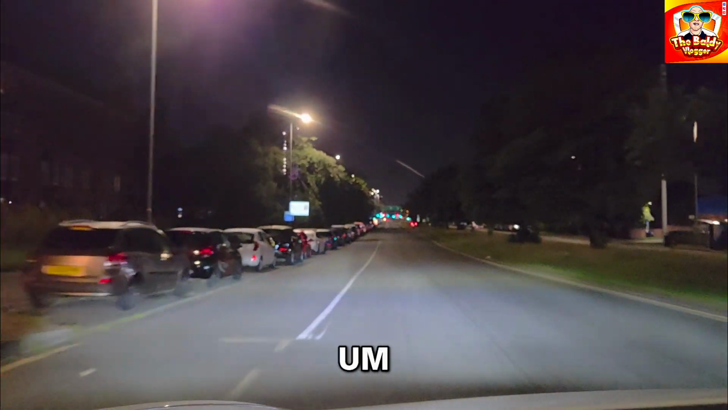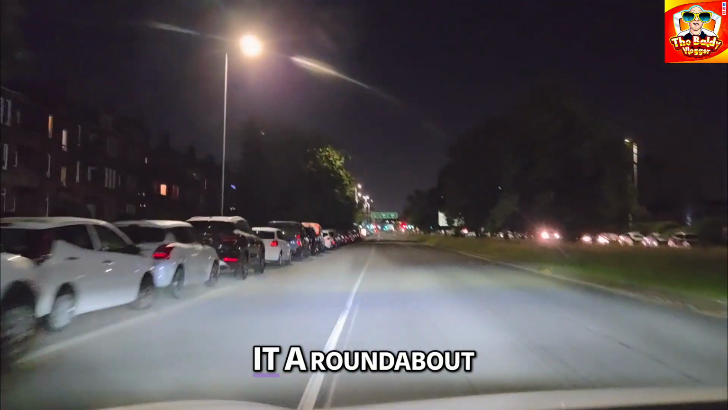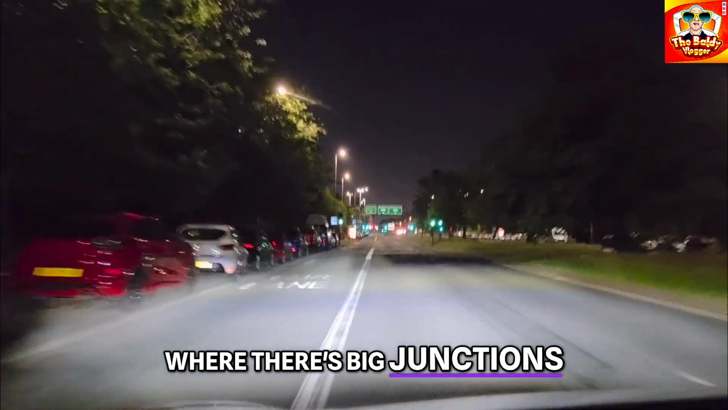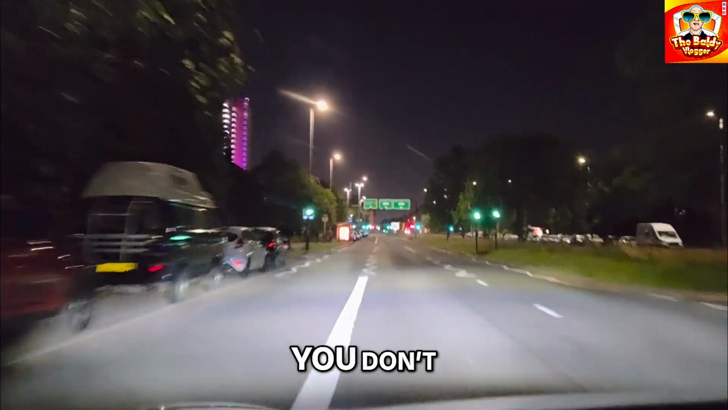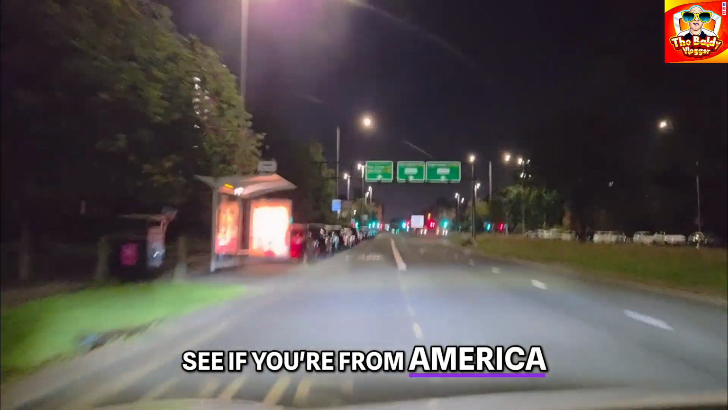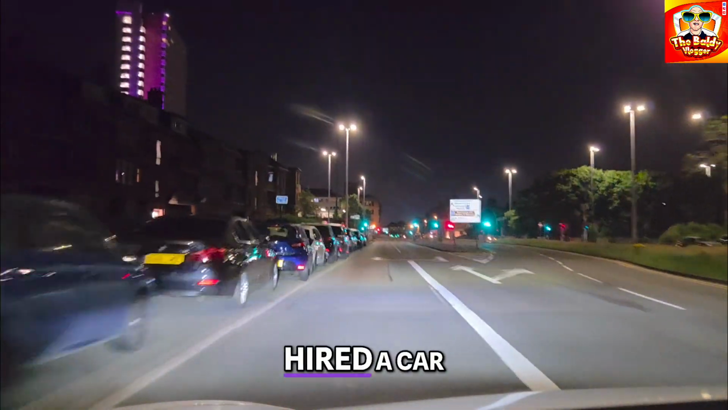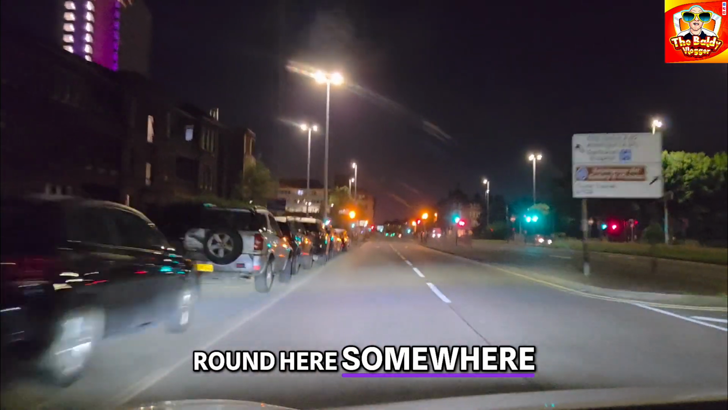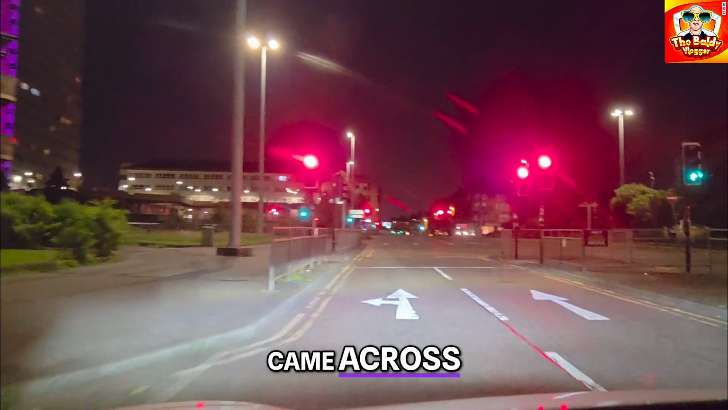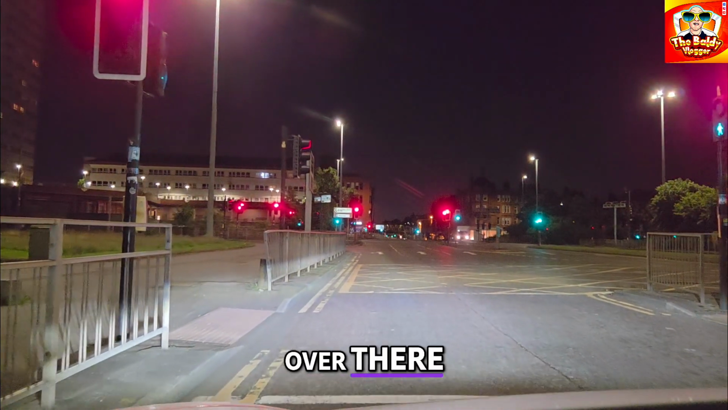Anniesland Cross is a big roundabout. I don't even call it a roundabout. Yeah, but it's big junctions. Junctions everywhere. If you're not from here, you don't know what you're doing. If you're from America or somewhere like that, especially if you drive on the other side of the road, and hired a car round here somewhere, and this is the first junction you came across, and you want to get to the right over there, well, you're on the wrong way now.